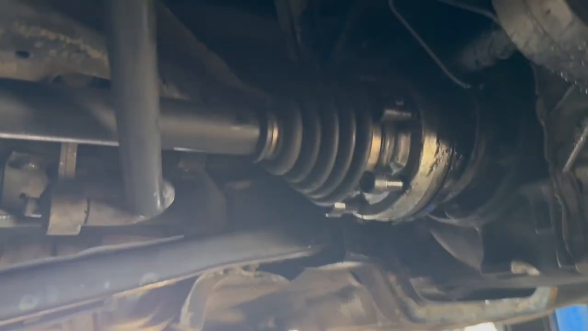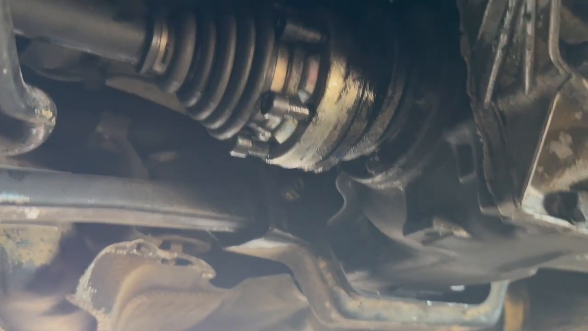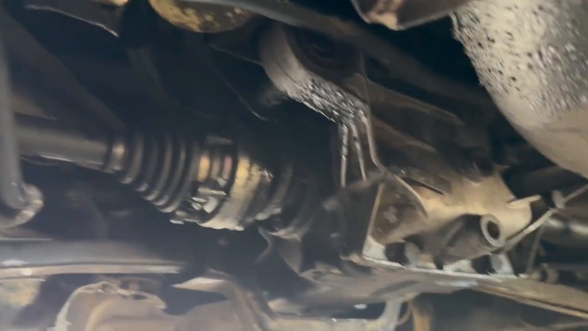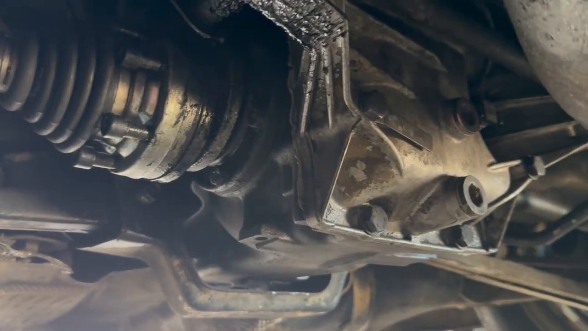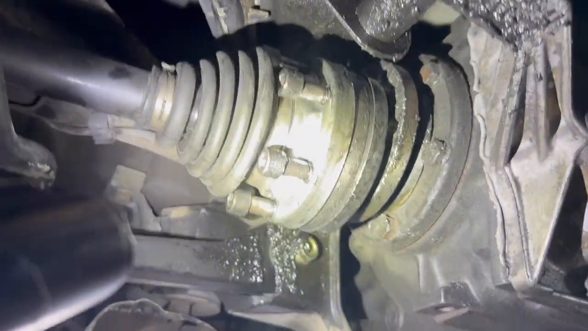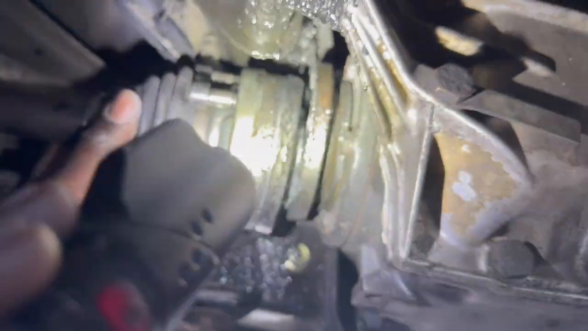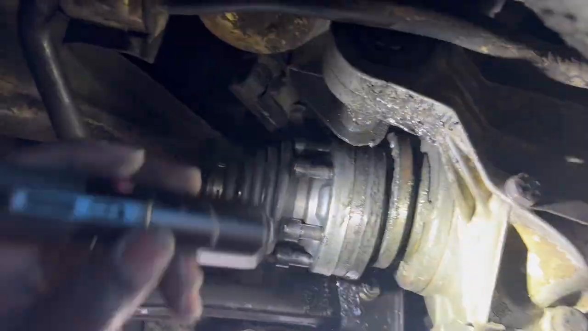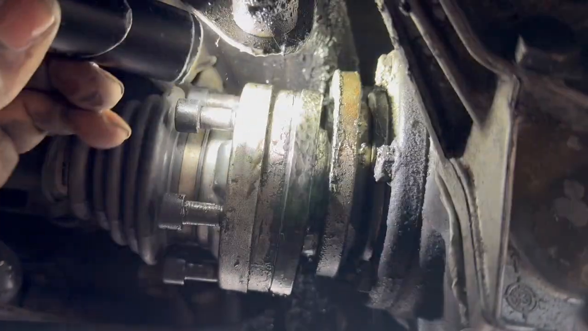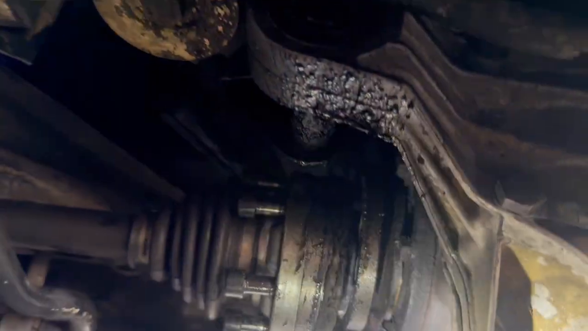Huh? I don't know how that happened. There ain't no flashlight? No. Yeah, every bolt, you see? So now you gotta see if the threads are in. Yeah, they look good.